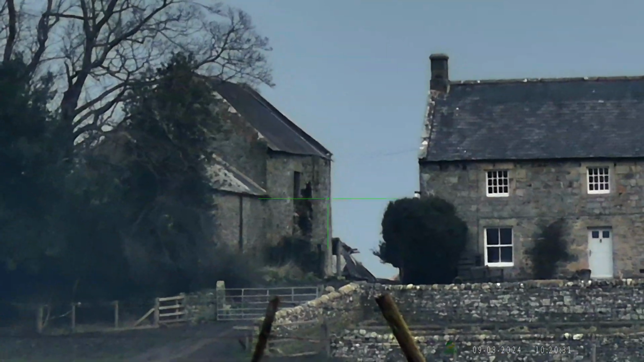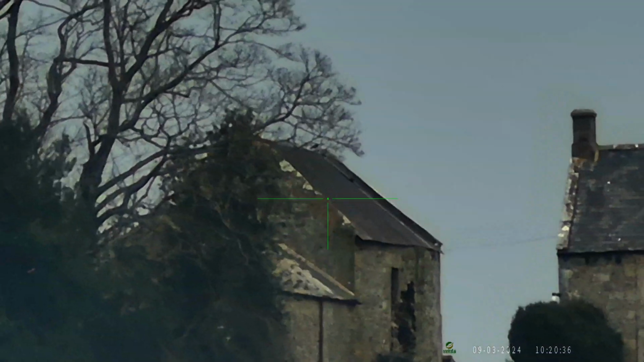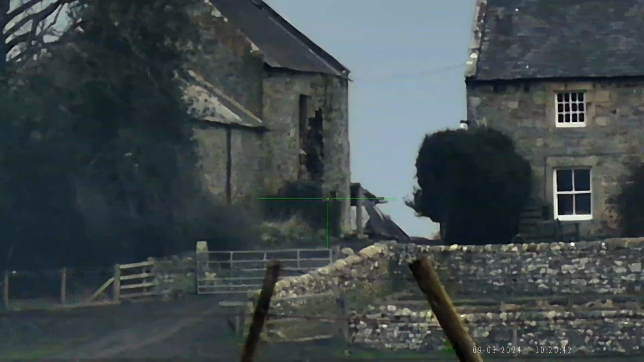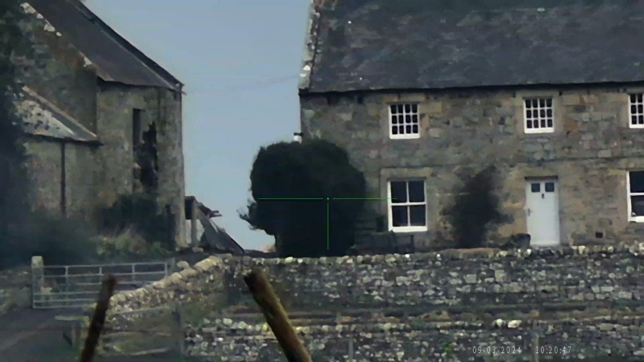Let's zoom in a bit more. See the jackdaws on the roof there. Just adjusting the focus now. That is a great picture.